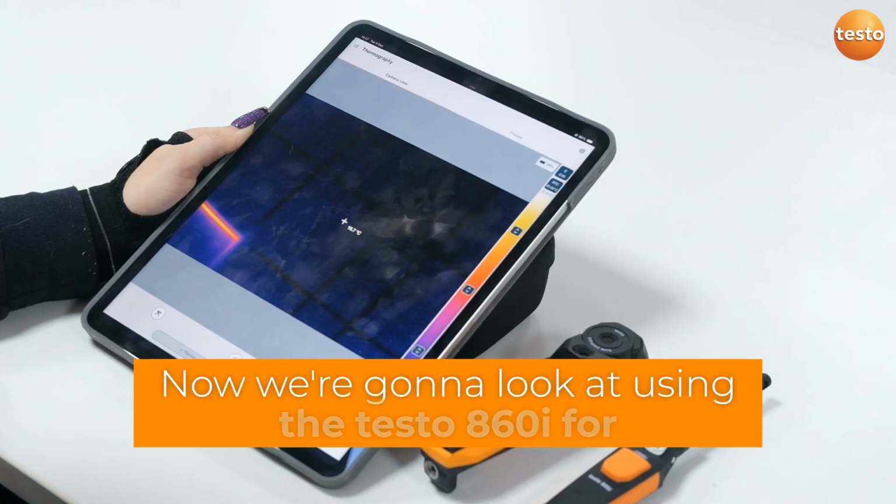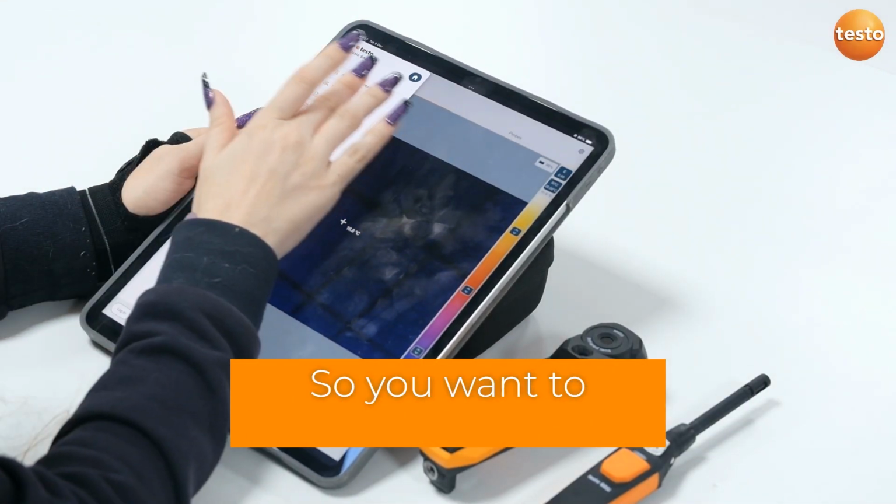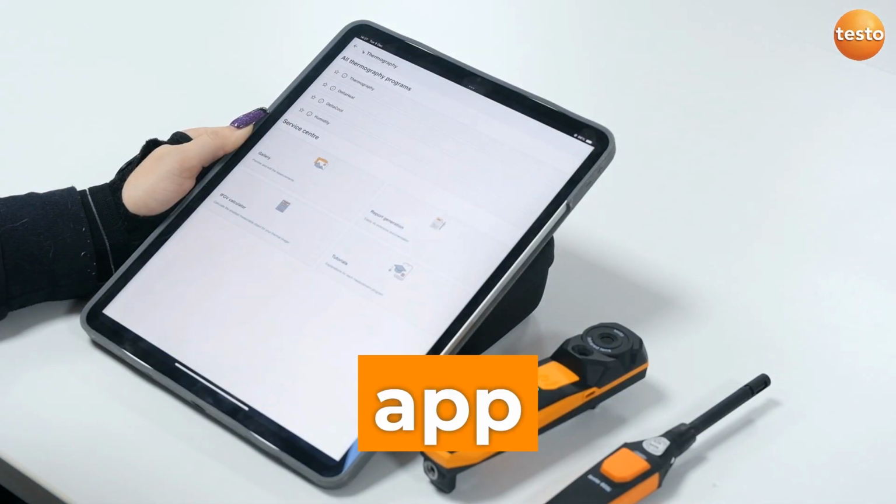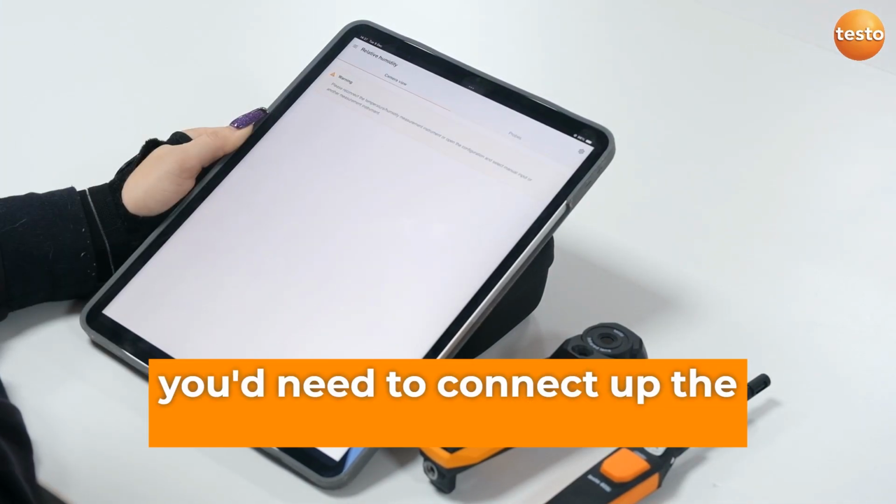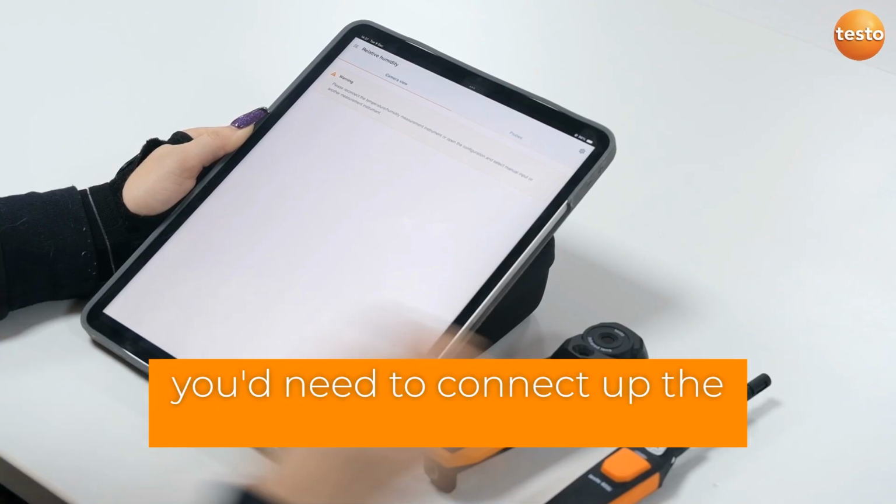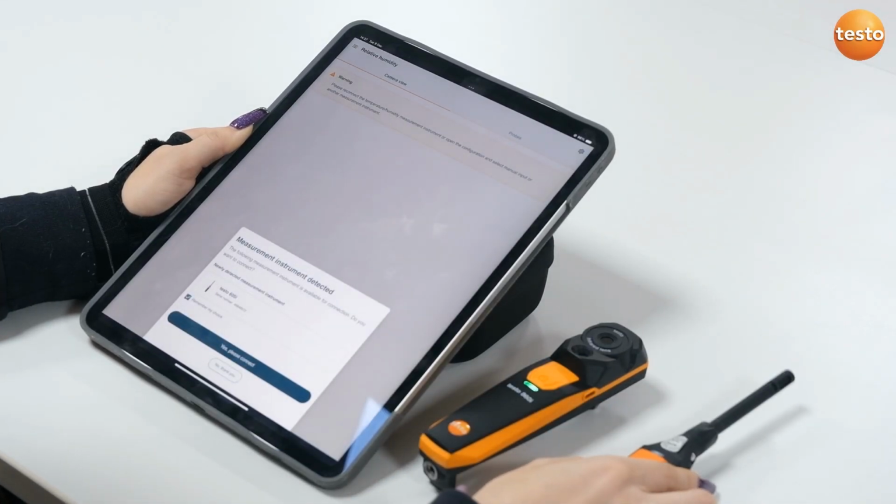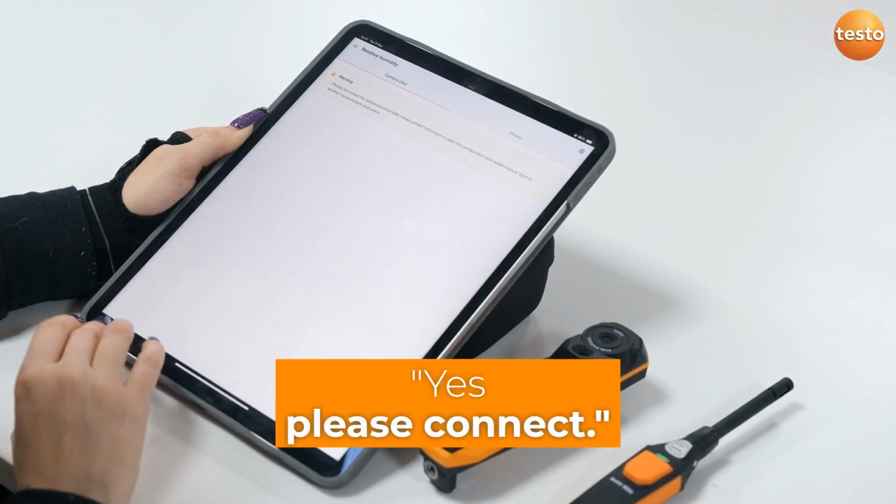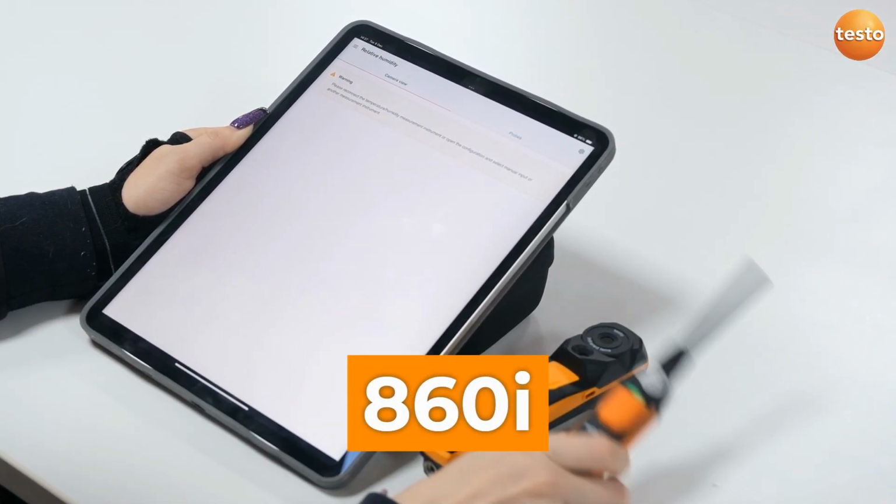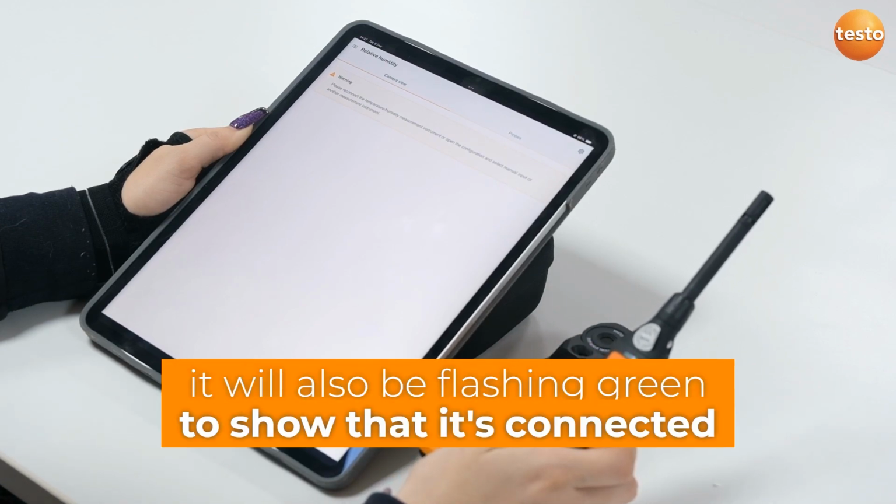Now we're going to look at using the 860i for mould detection. So when you're in the thermography app, you want to go into the humidity section. For this to work, you need to connect up the 605i as well. It'll prompt up at the bottom and ask, yes, please connect. So again, on the 860i, the 605i will also be flashing green to show that it's connected up